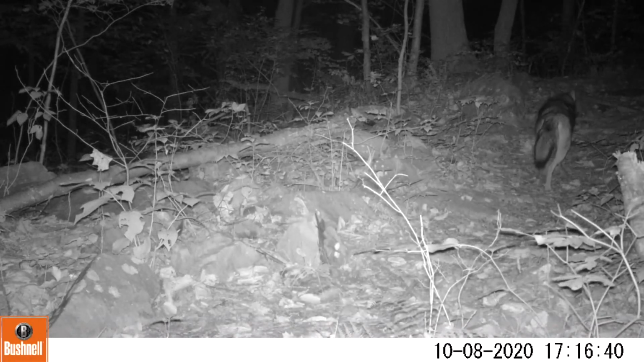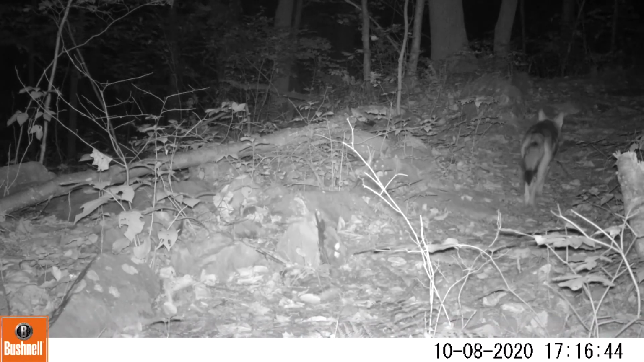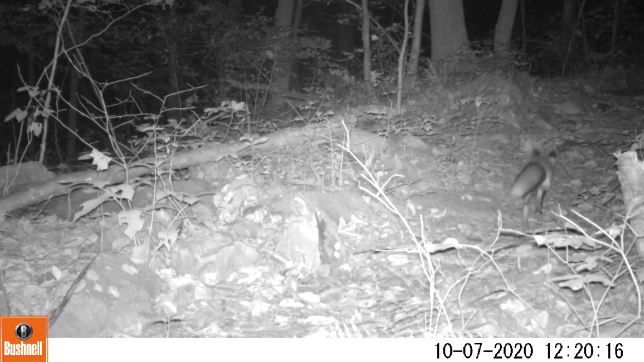Another one of the animals that I feel a close kinship to are the timber wolf coyote hybrids, or eastern coyotes. These wild dogs are about 40 to 50 pounds, and they're way different than western coyotes. Here you can see in comparison to a red fox.